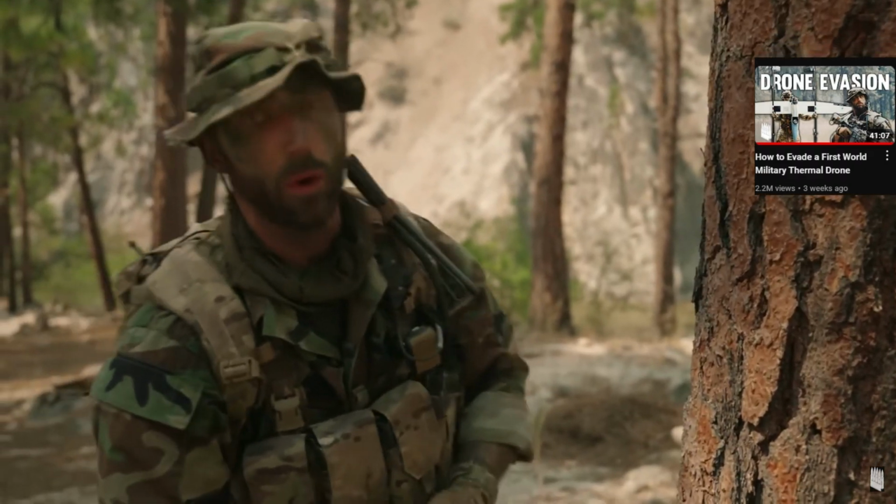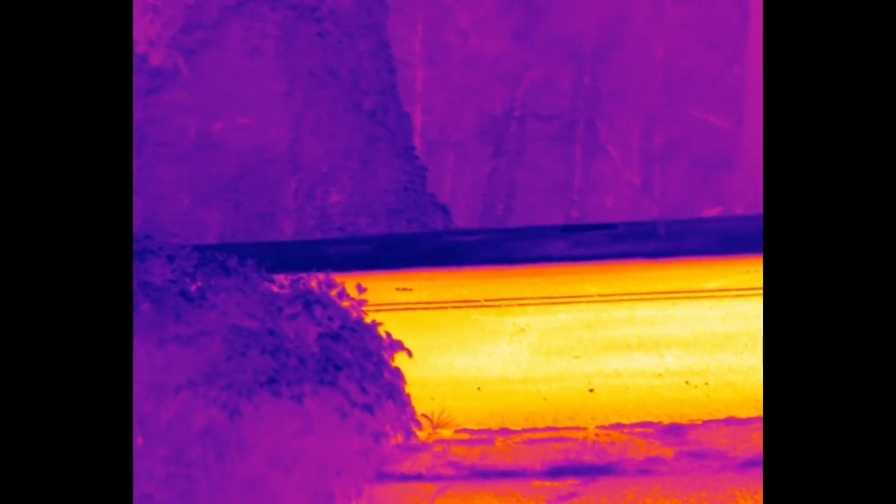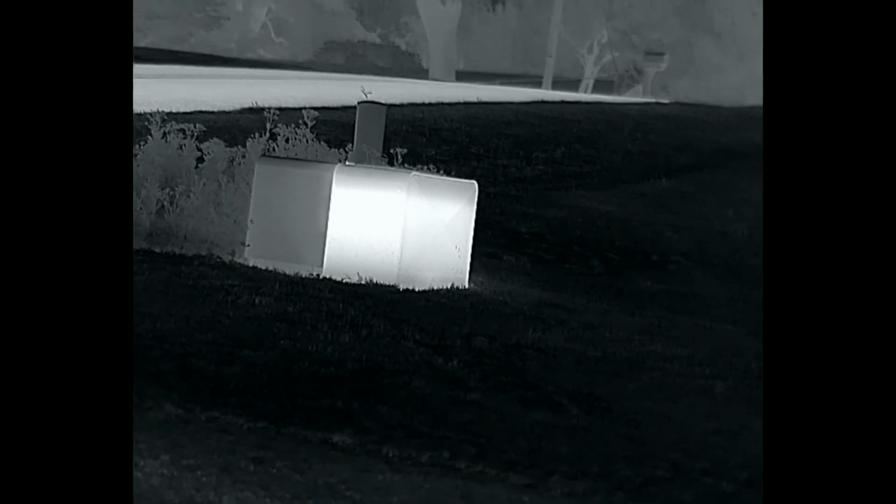Drones are not going away. And here, this is really just me using a different color palette, scrolling through all the different ones, because I like white hot for spotting. I like black hot for navigation. But at the end of the day, it's all shooter's preference, like anything else.